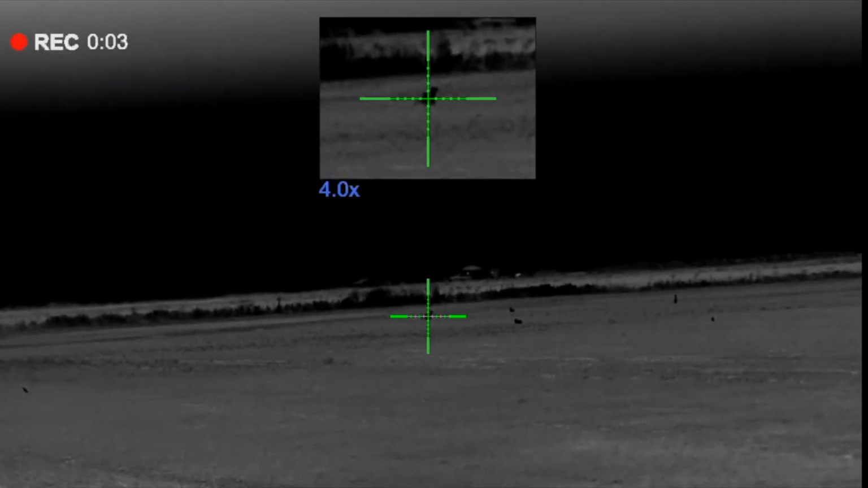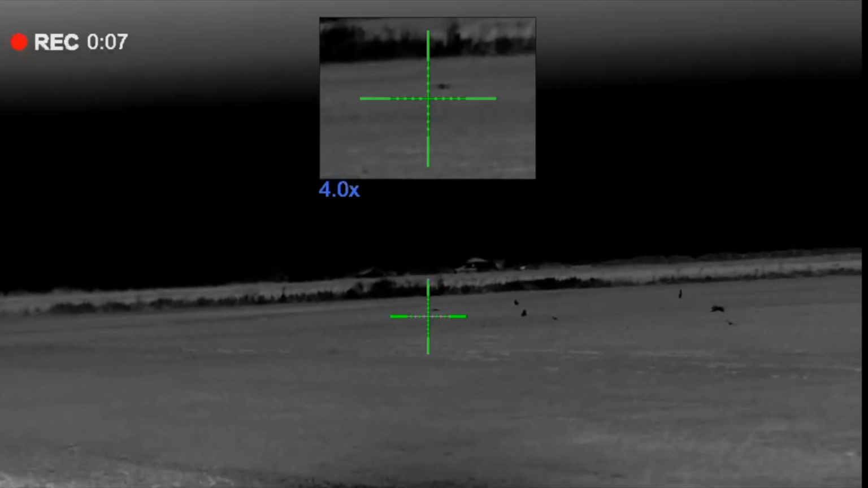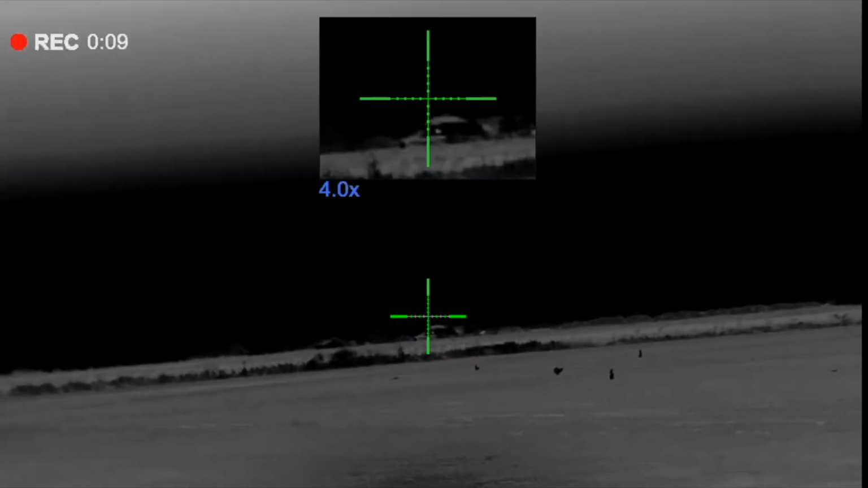Well, this was a week later. I'm out with Steve, and this was actually my first shot with the Thermion. Nice 263 yard shot. Down. We came across the first one down the track that night, and it was walking away from us. Rangefinder, it was 263 yards.